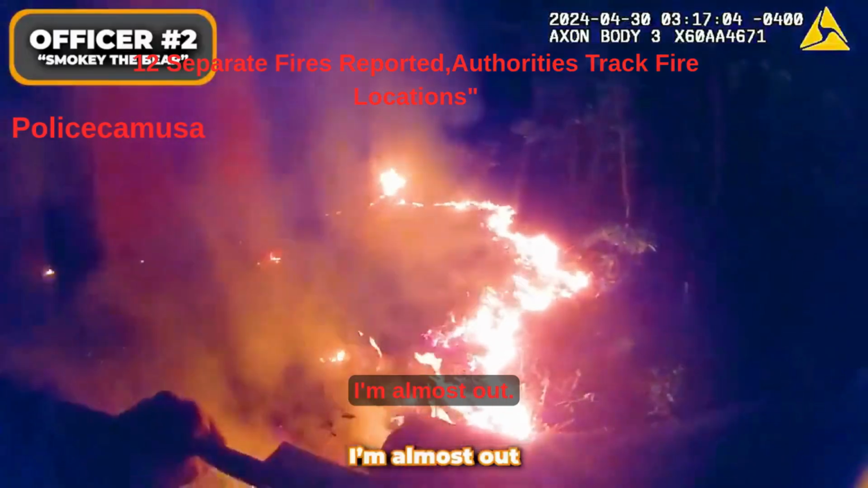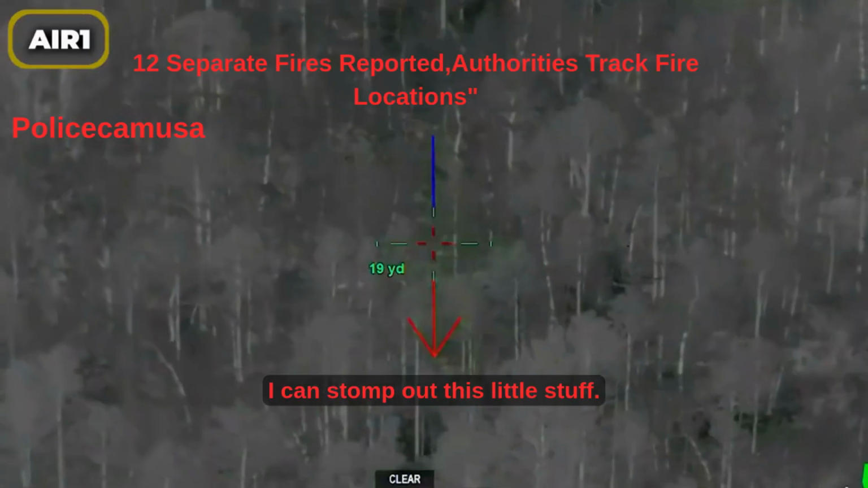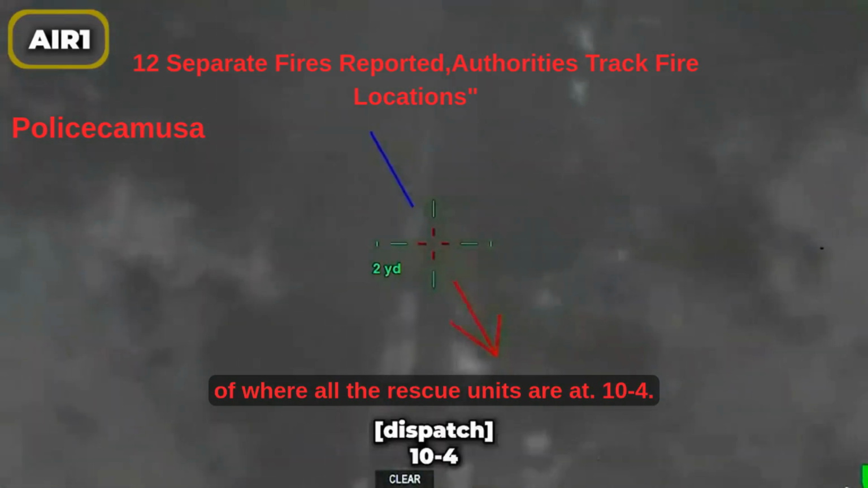I'm almost out. I'm out. Oh, you just hit the big stuff. I can stomp out this little stuff. Okay. 6620, I got more fires starting a little bit further south of where all the rescue units are at. 10-4.